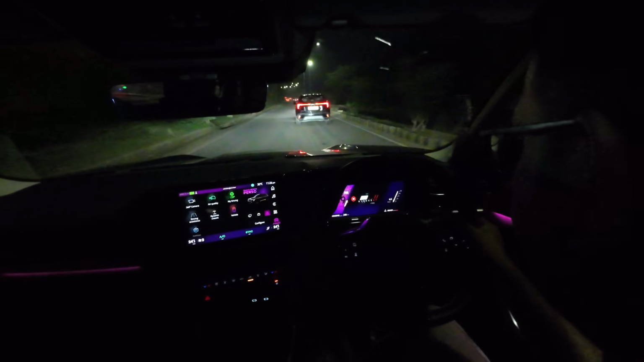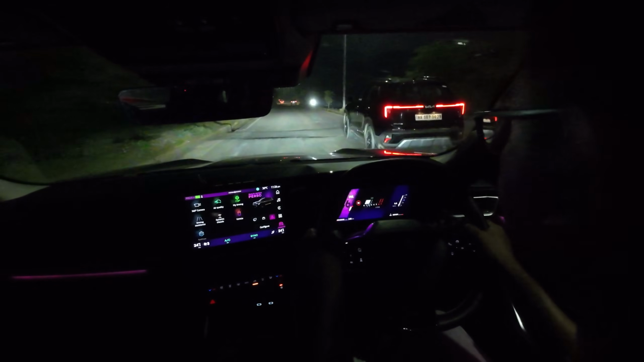I mean, it's got grunt. Even with a barely less than 1,000 kilometer old engine, it's got grunt. And I think I need to rev it a little harder nowadays.